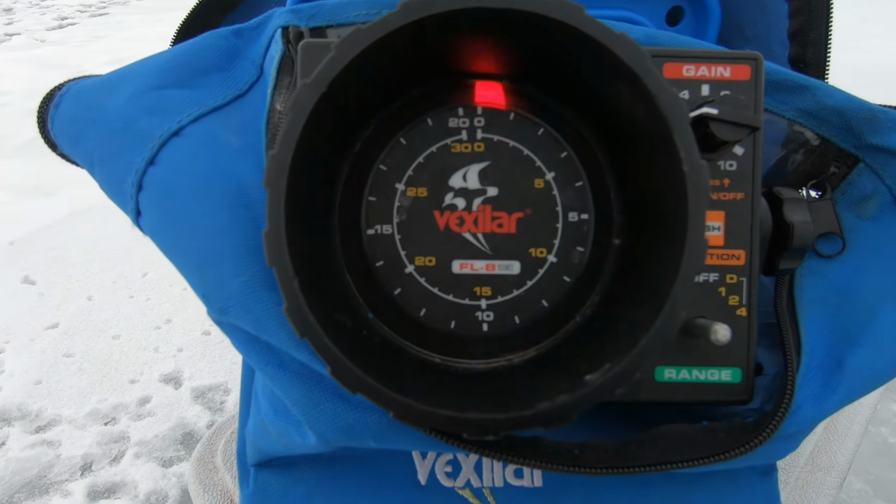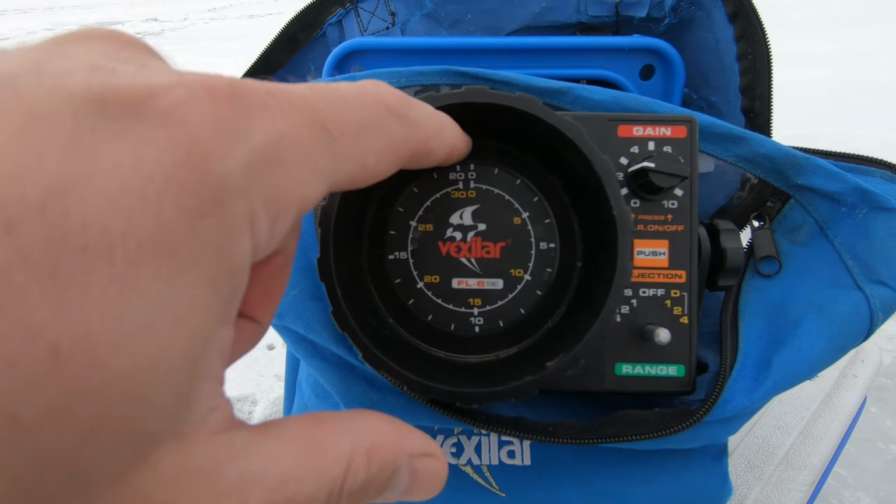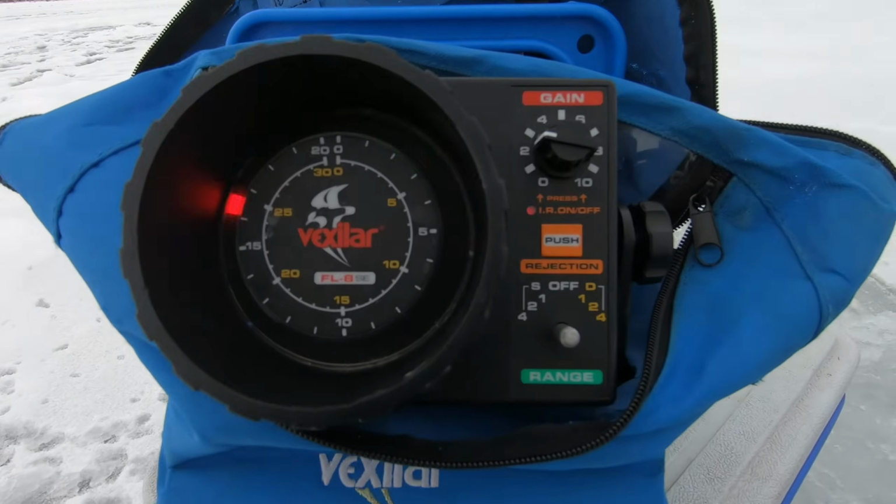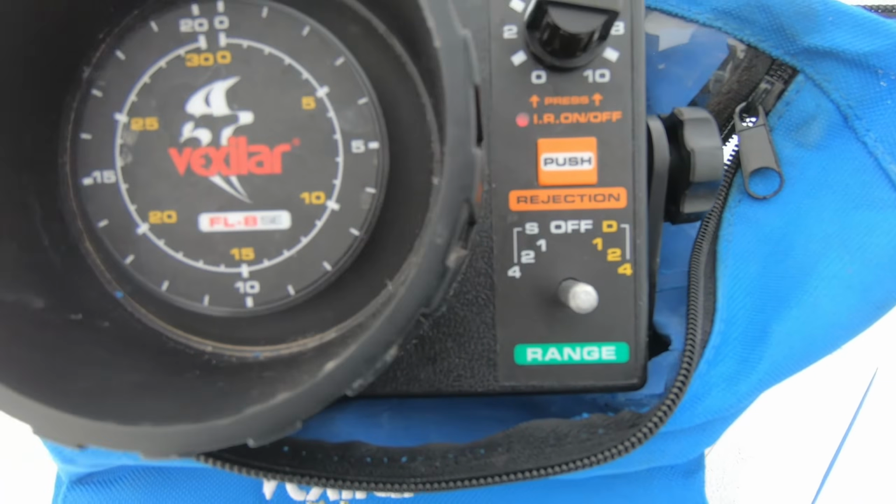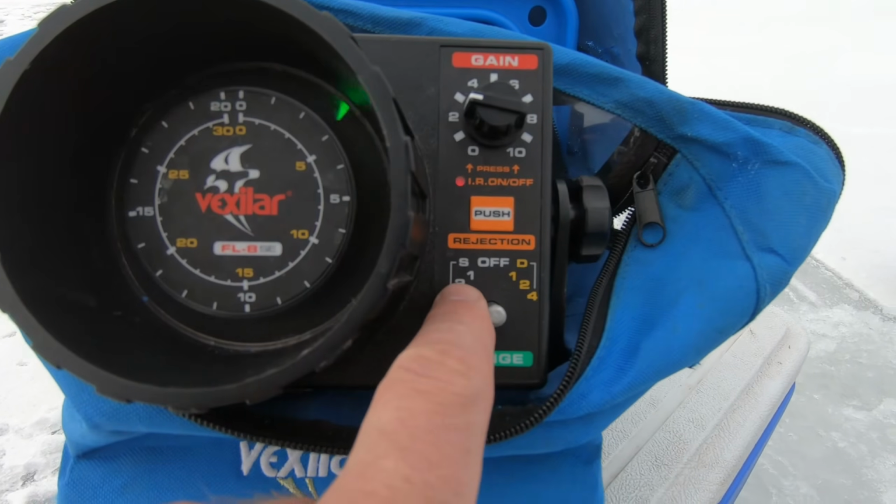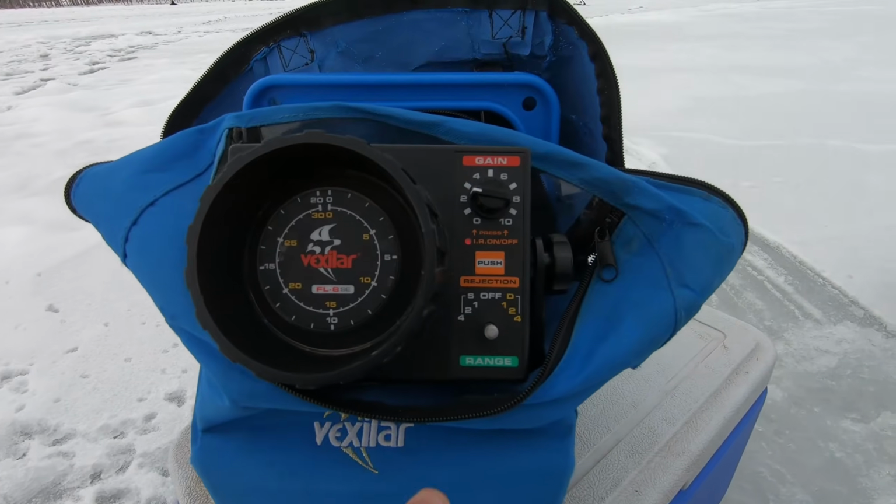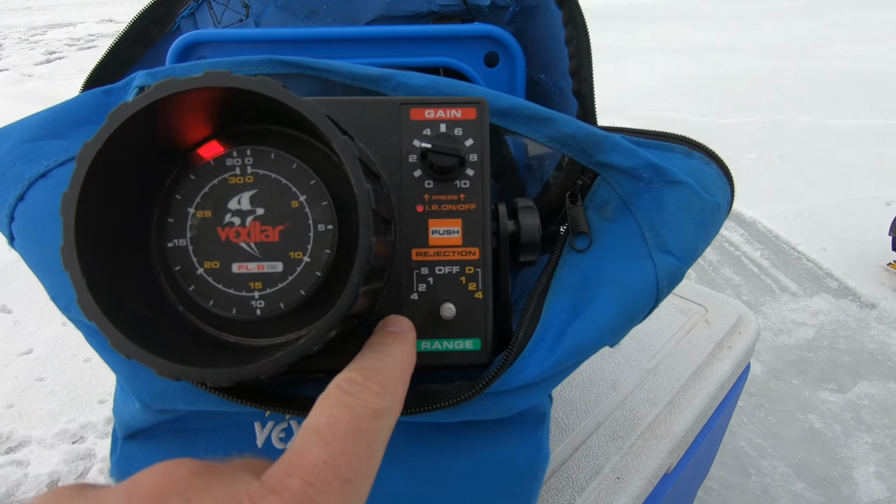The top of it is white, and as it goes around, we've got 5, 10, 15, and 20. The 1 is important because you're going to multiply these numbers by 1 to get your depth. If you turn it to 2, you multiply these numbers by 2 to get your depth, and the same thing for 4.